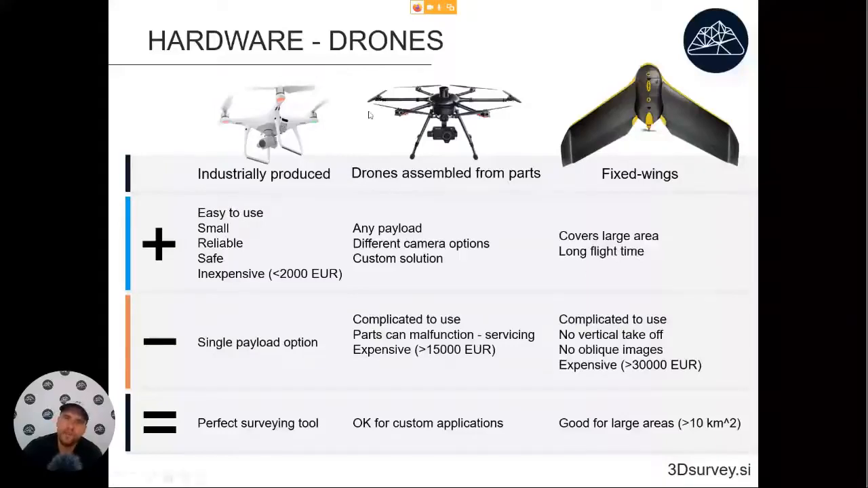So most of the time, these are only used by people who make them themselves, because they are the only ones who can fix all the problems that can arise. So they will be okay for some custom applications. If you make one yourself, 3D Survey will also work with this one. If not, rather go with one that you can buy